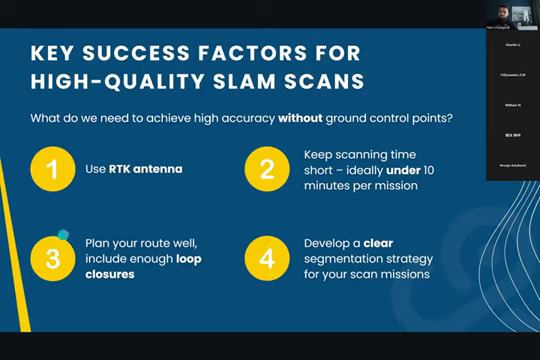The third point is to plan your route well and include enough loop closures. You can imagine your scan route needs to be like a racing line. It needs to be smooth. You have to avoid abrupt stops. You have to avoid going through the same area twice in opposite directions, for example. The fourth point is to develop a clear segmentation strategy for your scanning missions. That means when you have a multiple floor building, you need to separate your scan missions for each floor. I will show you later.